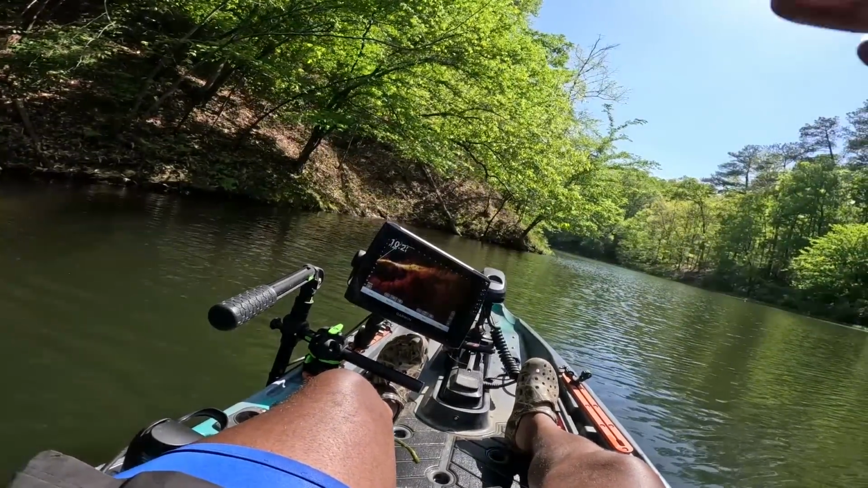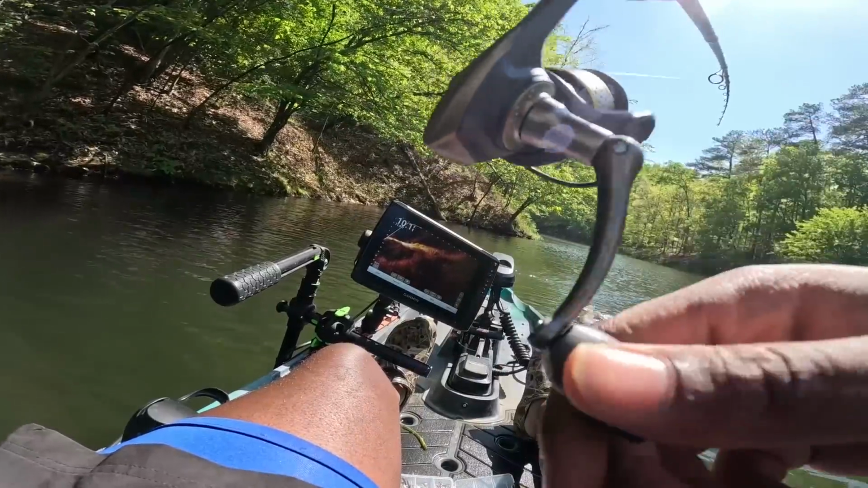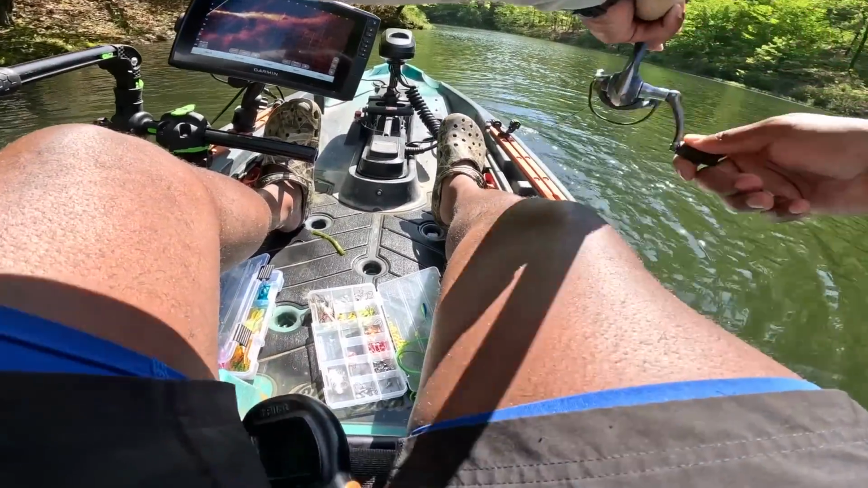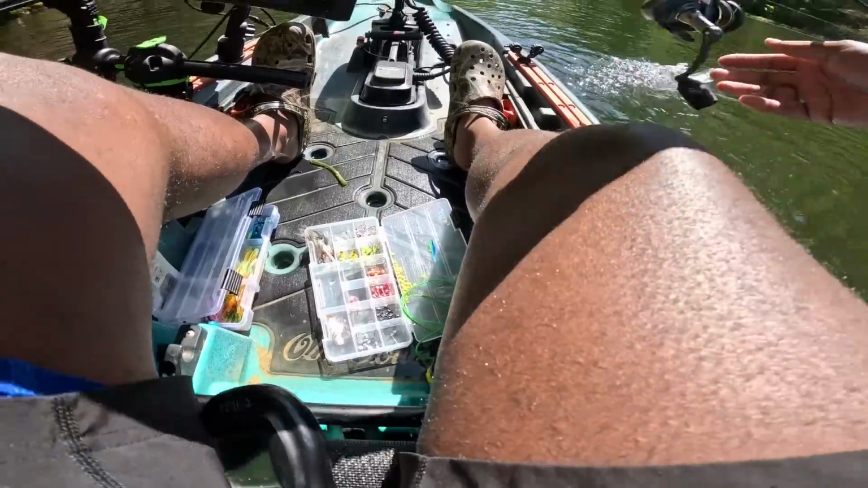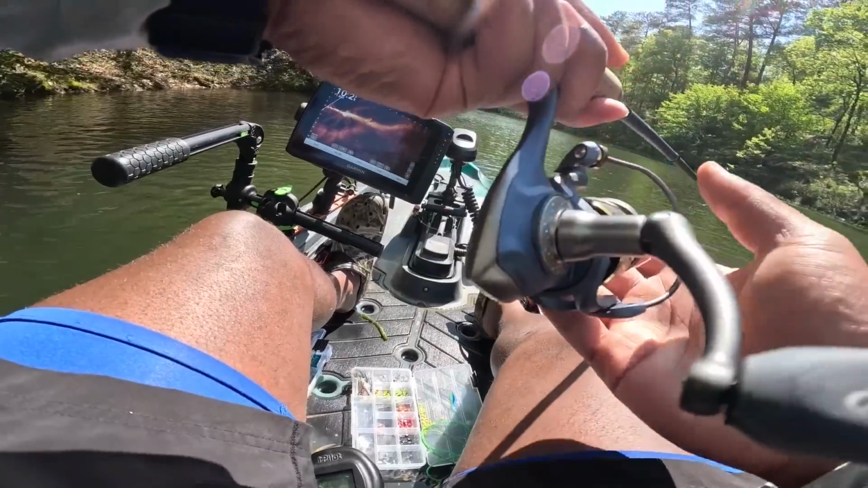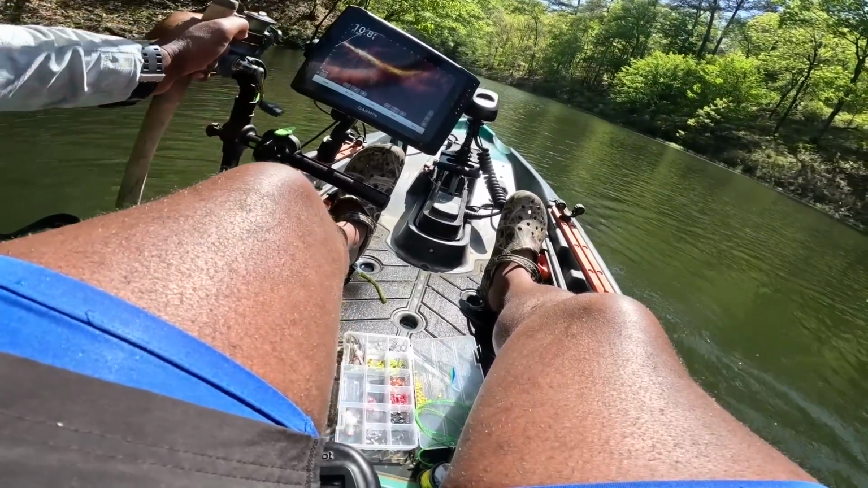There's one. That's a bass. Yeah, sir. Oh, don't get me into the trolling motor. Oh, I'm in the trolling motor. No, he got out. Big mouth.